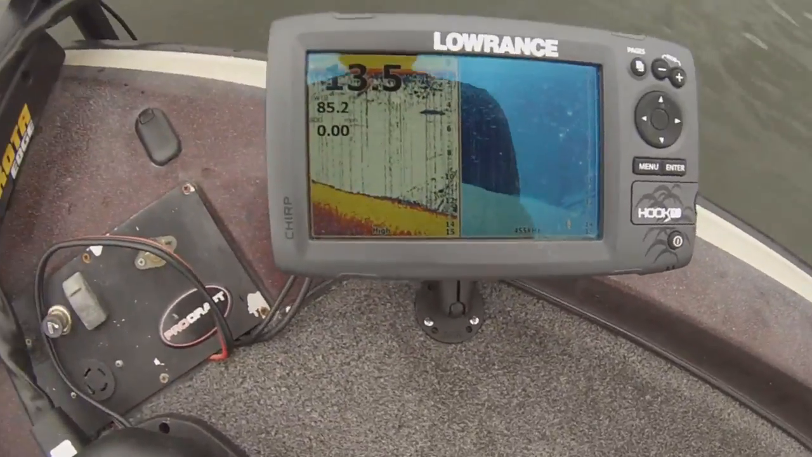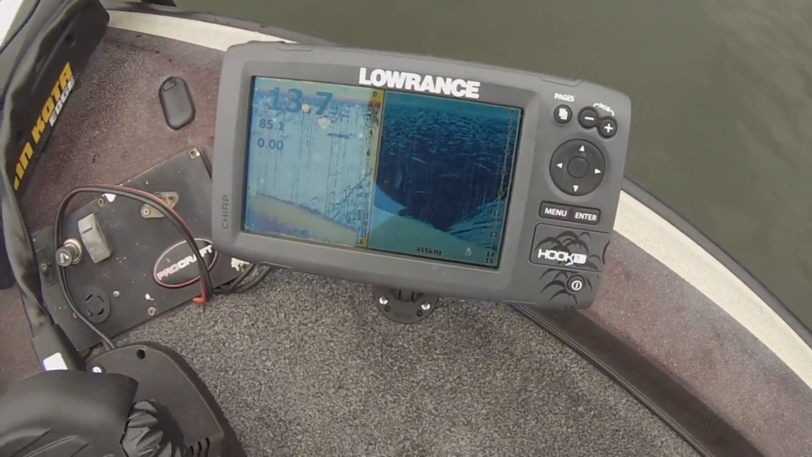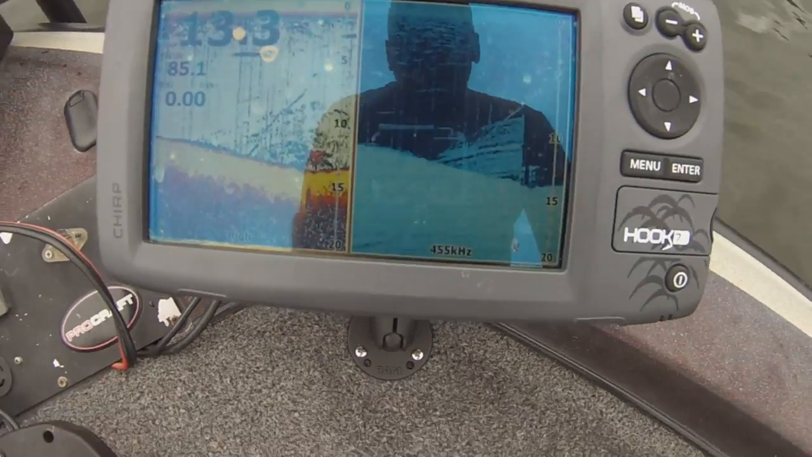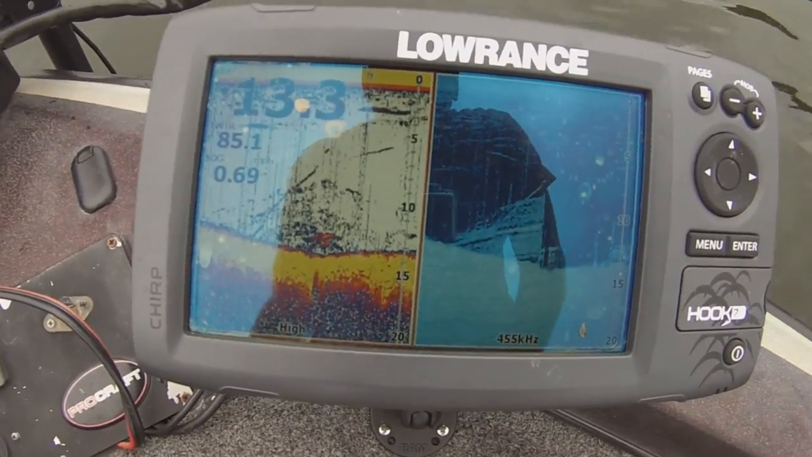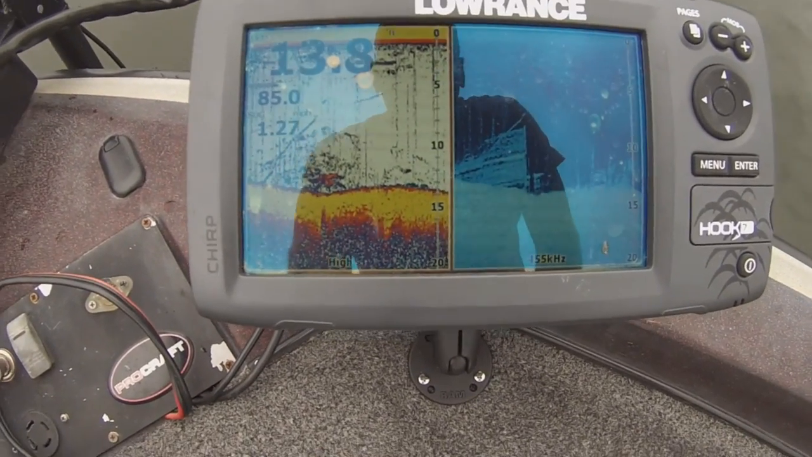Let's see here, let me get back. Alright, so we're coming over it right now. Let me back up a little bit. No, we weren't. I thought we were. But it should be in the general vicinity. So what I'll do is I'll just cruise around. I'm in the area.